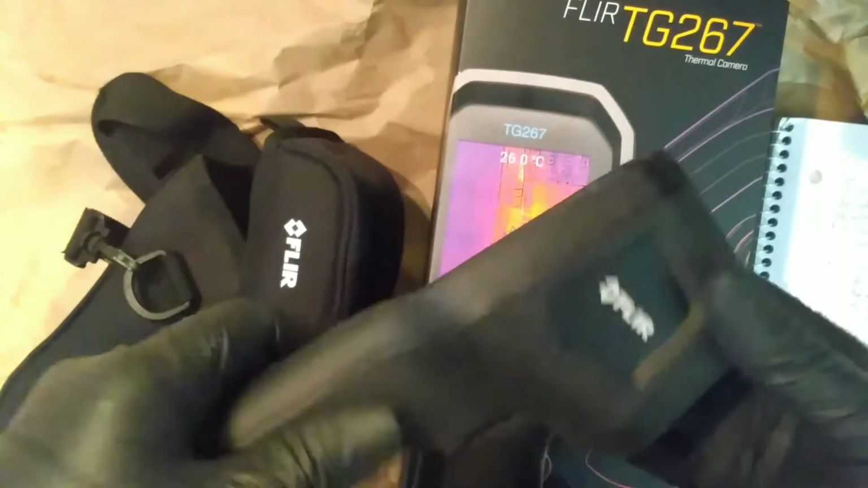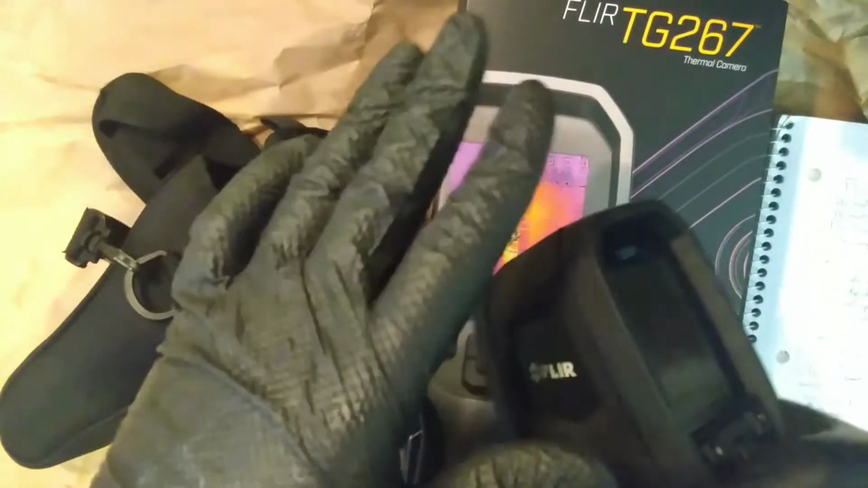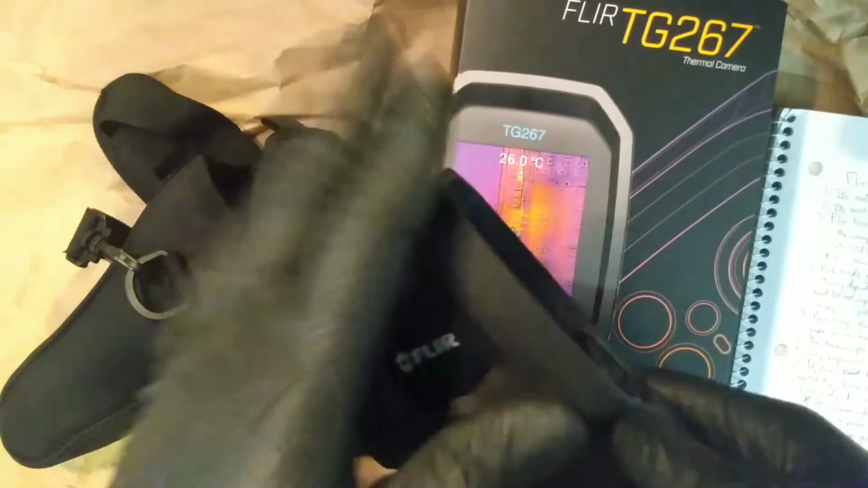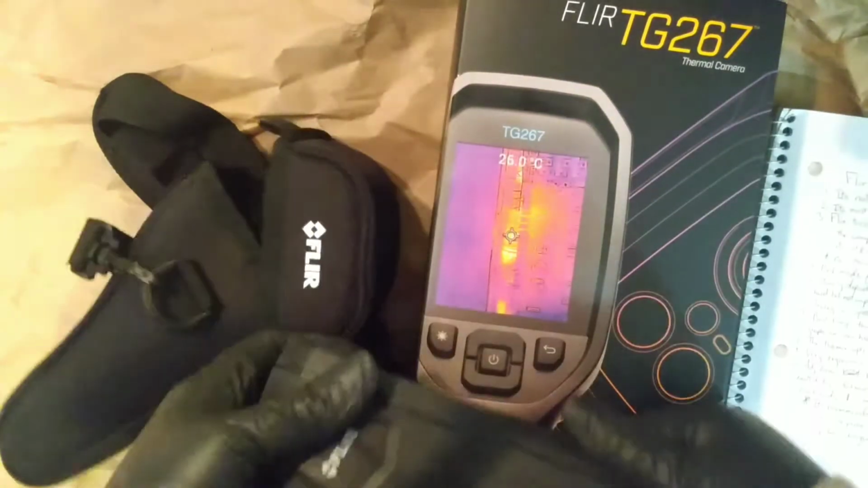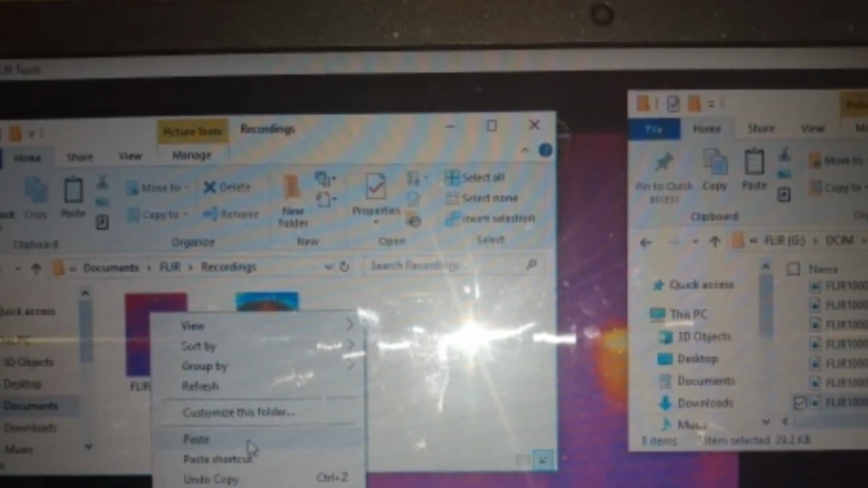I'll show you some demos and whatnot. Like I said, I took this through its paces. The company stopped supporting the desktop, so all you can really do with that is make reports, and they're going to be lame. At the end of the day, it's nothing you can't do with any editing software, for crying out loud. The FLIR Tools desktop software is just a portal for you to drag and drop files. You plug the camera into the computer, and it's going to give you the option to access the file folder anyway.